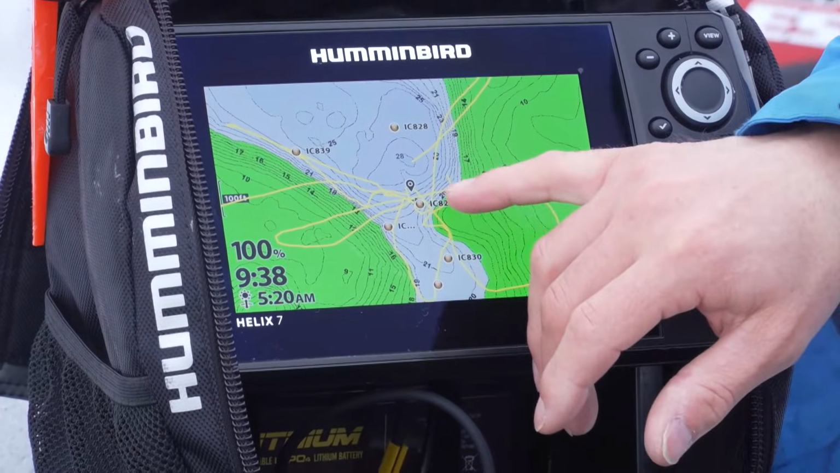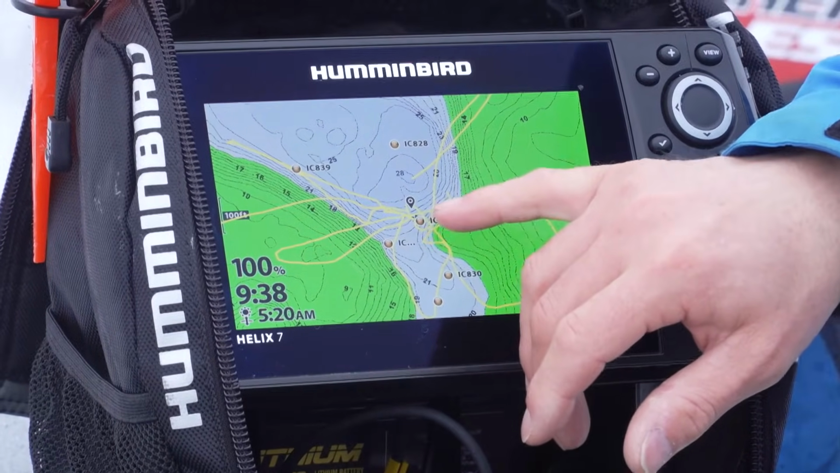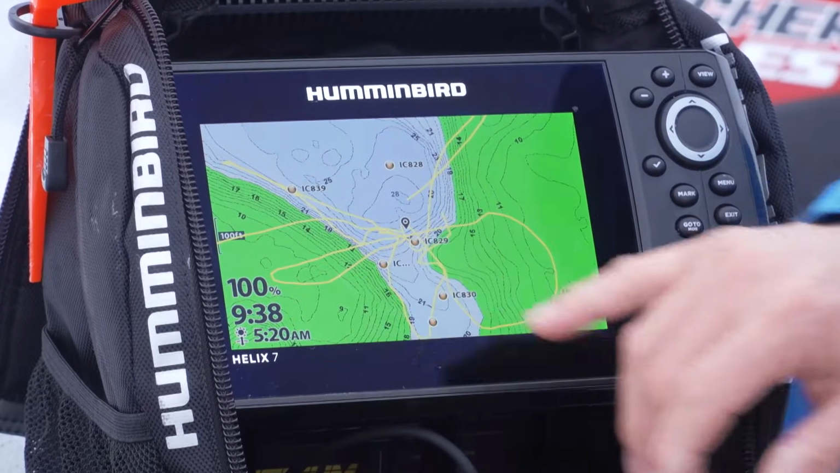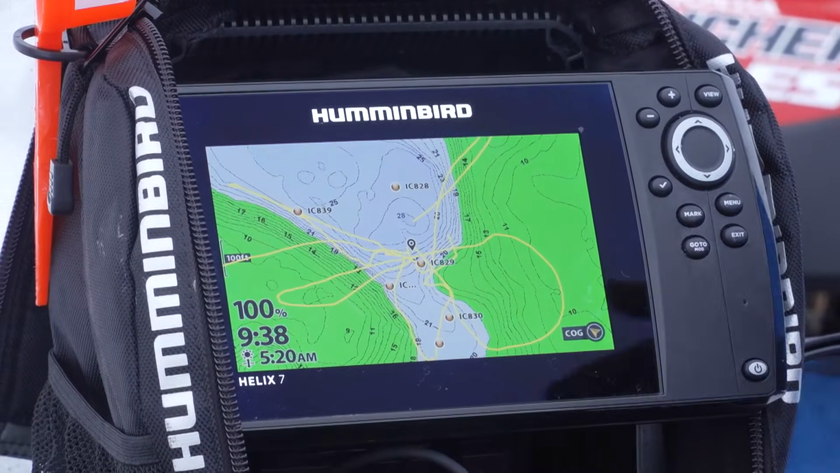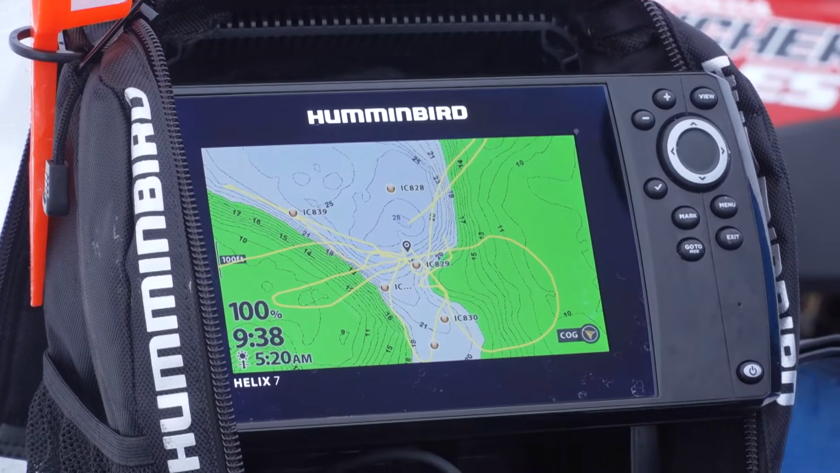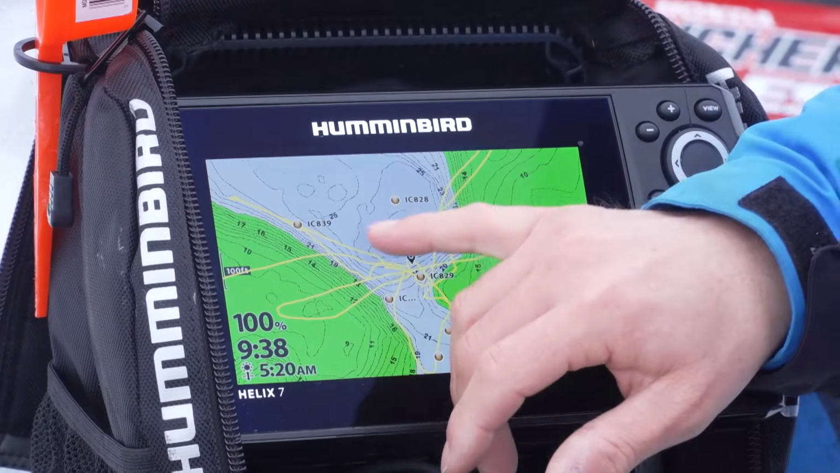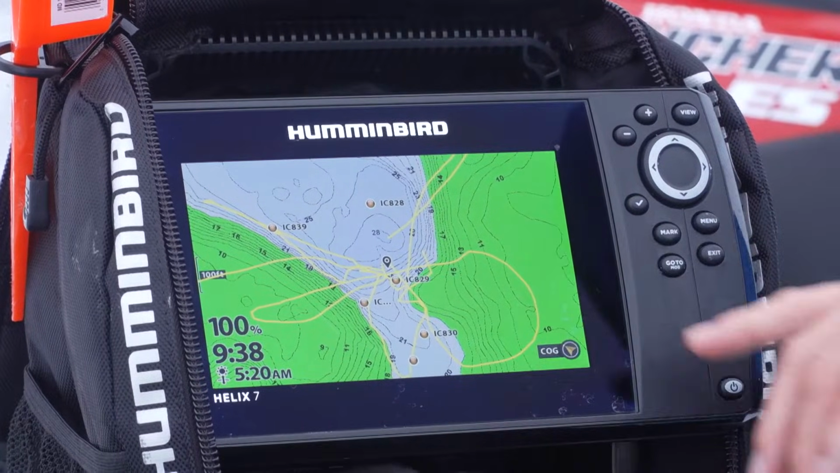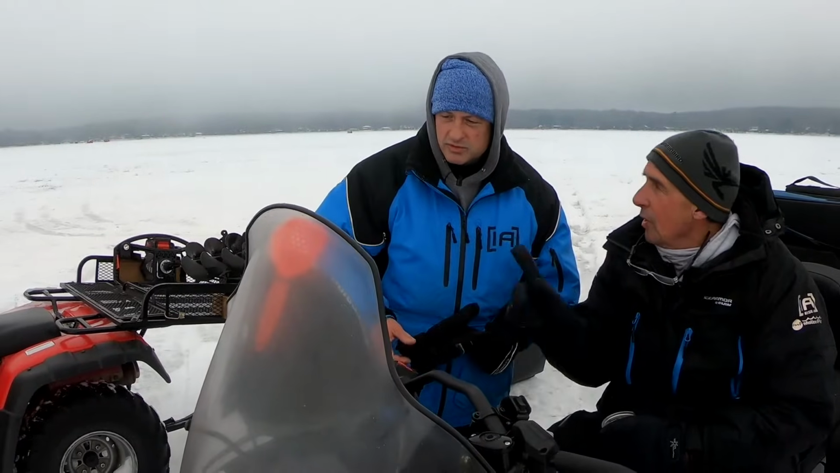Yeah. And so the gills are hanging tighter to the points, to this break edge on this side, 22, 24 feet, and they hug the bottom really tight. The suspenders, the ones that you see off the bottom, which roam more of the main basin, will be off the bottom 6-7 feet, and there are bigger schools, and they roam around in circles. But those are the crappies.